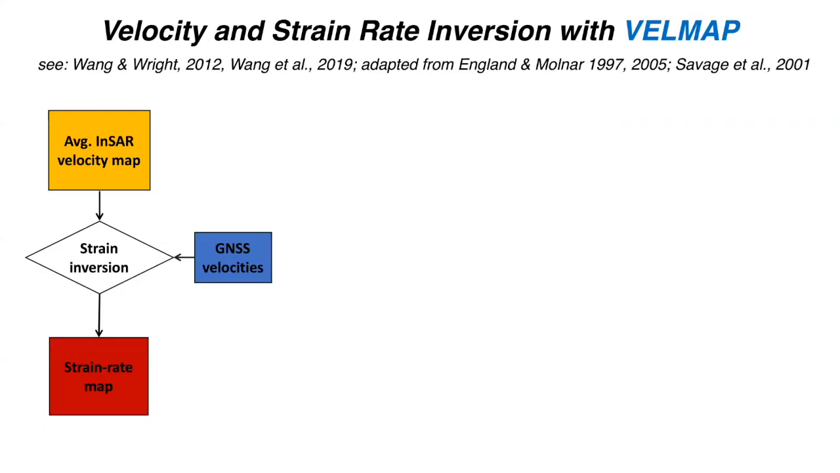So the next thing we want to talk about is how we go from line of sight velocities to not doing this decomposition where we use the GNSS to constrain the north-south, but actually directly inverting the line of sight data for velocities and strain rates. And we do this with the Bell Map software that was developed by Hua Wang and Tim Wright. It's based on some equations from England and Molnar 97 and 2005.